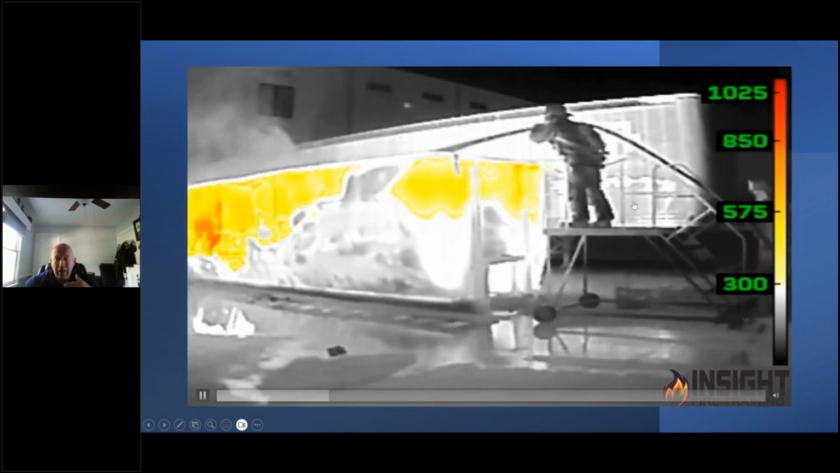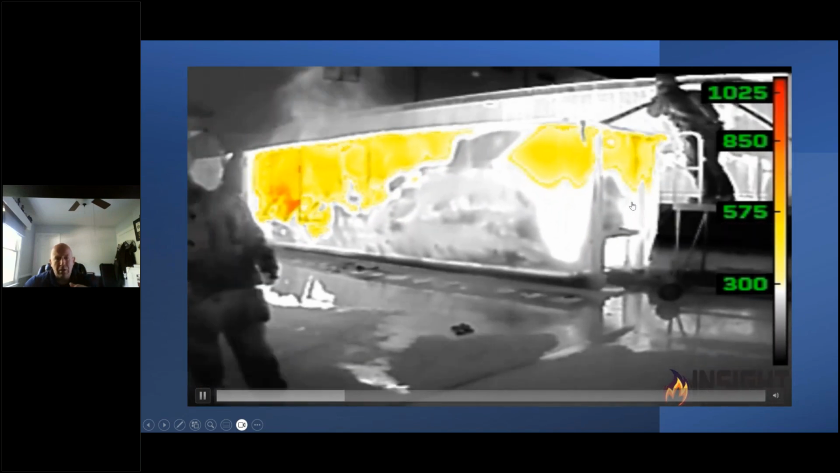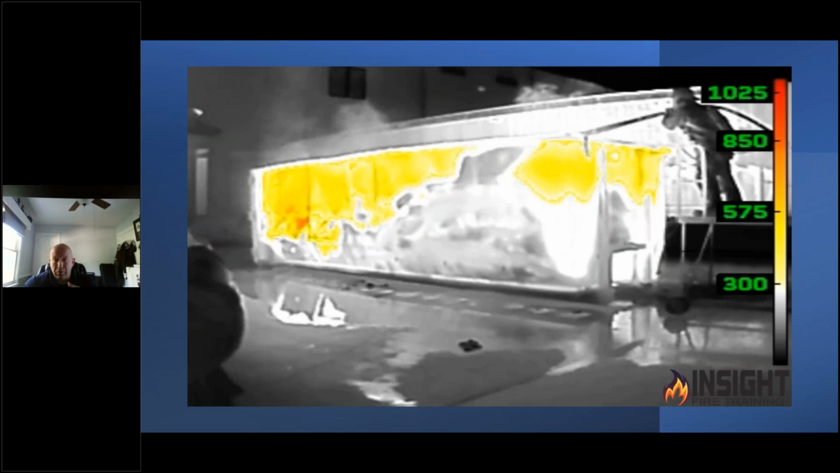The camera doesn't lag, doesn't delay the information, gives me good colorization, gives me good detail. I can see the captain walking around, coming back to check on his guy. Everyday life for firefighters. And you're not fighting the big house fire every day. You're fighting car fires, dumpster fires, brush fires, all kind of stuff. You're dealing with stuff. Make your life easier with a camera that doesn't delay the information or overcomplicate things.